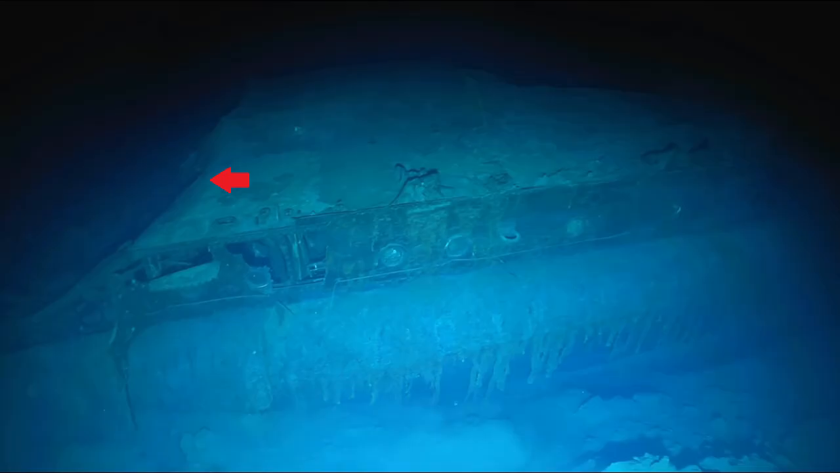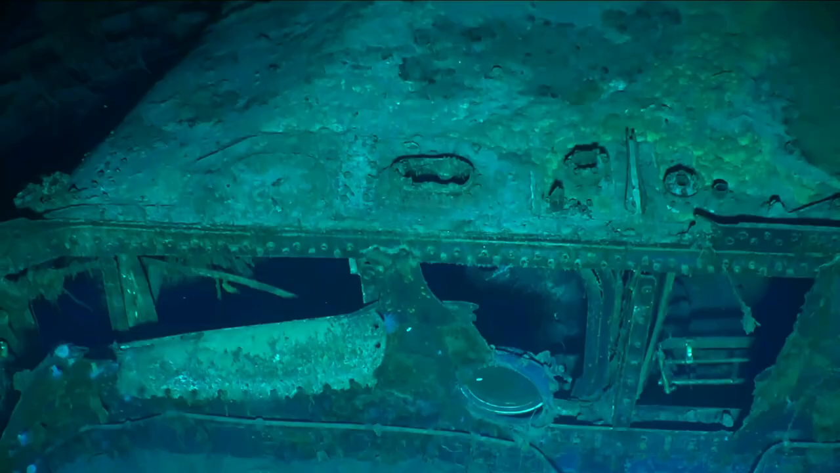Either way, it's very notable and very visible, as are the portholes, including one barely hanging on, with the hull ruined around it. We get an excellent look at that closer in here. The porthole is barely attached, with much of the hull twisted and missing around it. The damage is very clear.